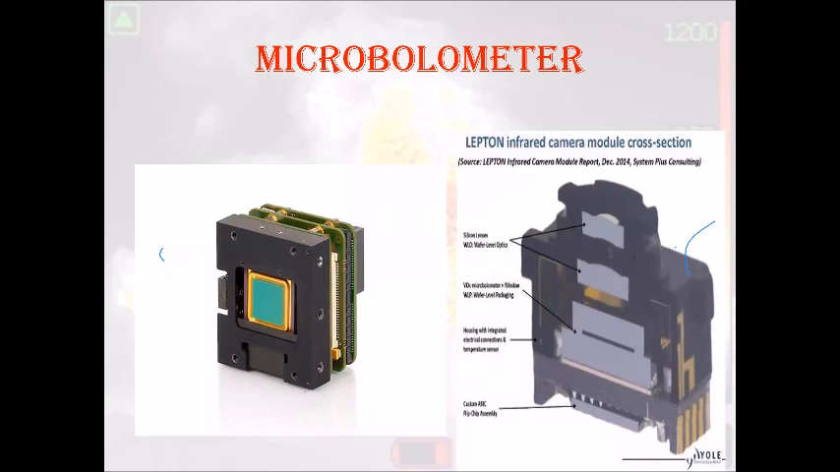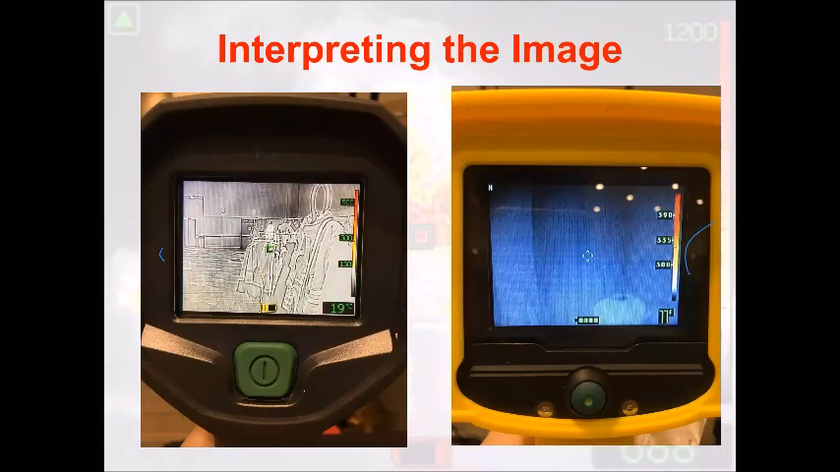Just another example of a microbolometer picture. When we're interpreting the image, what are we looking for? We're looking for grayscales, the color schemes, details within the room. I really caution you on this: don't get sold on tricks and gimmicks. The cameras that are coming out at $1,000, $1,200, you get what you pay for.